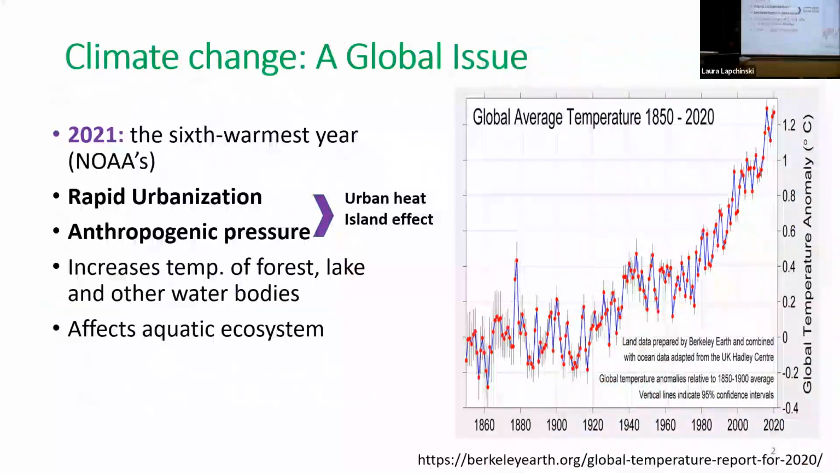As we are all very aware of the consequences of climate change, 2021 was declared the sixth warmest year by the National Oceanic and Atmospheric Administration (NOAA). The temperature has risen by 1.2 degrees from 1850 to 2023.